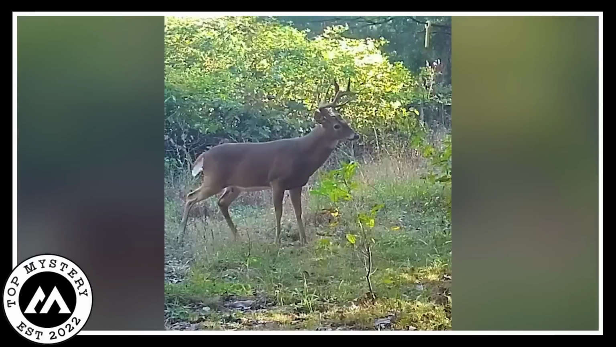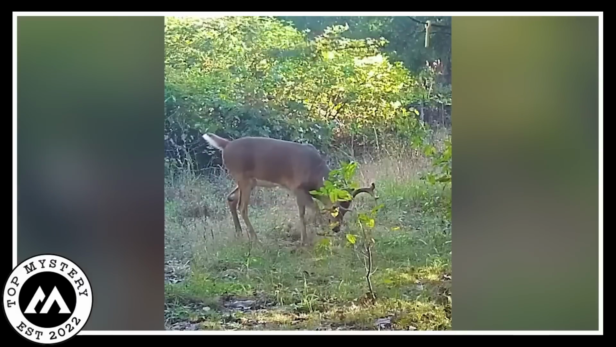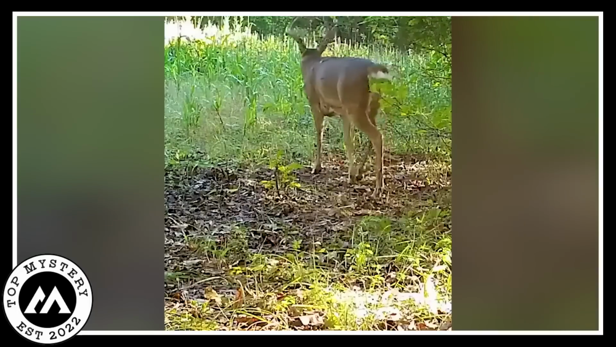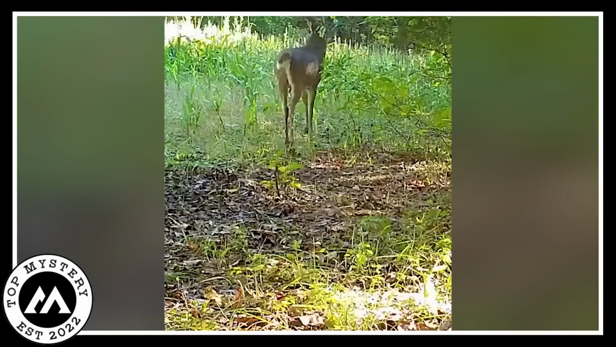No drama, just a simple scene of a deer enjoying a meal in the woods, while the camera plays the role of a low-key spectator. Just another day in the wild where even deer have their casual laid-back moments.